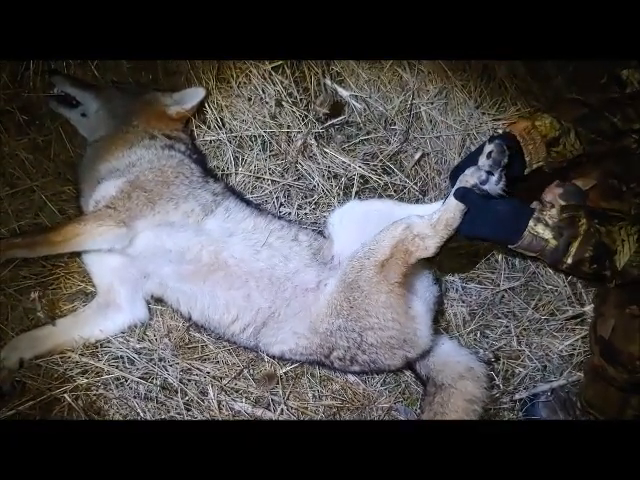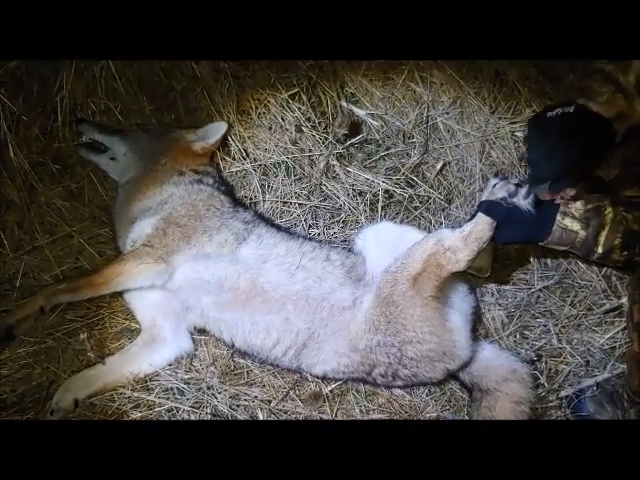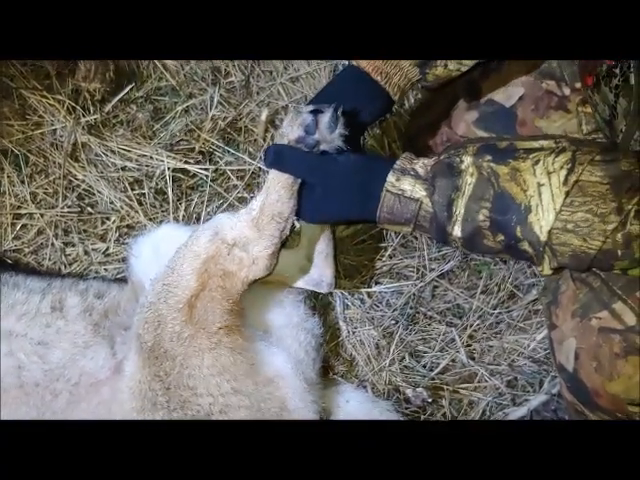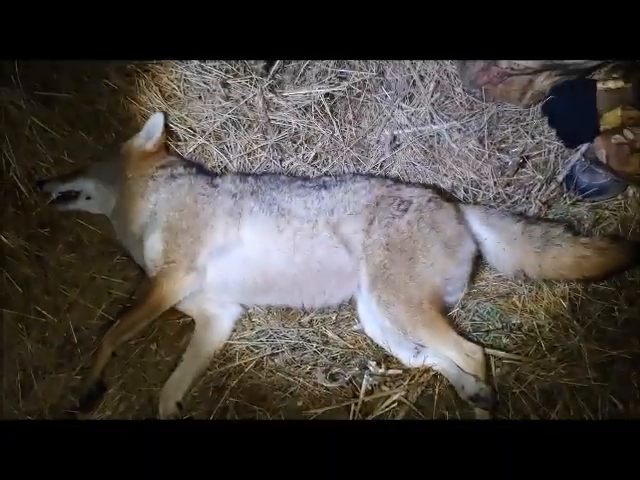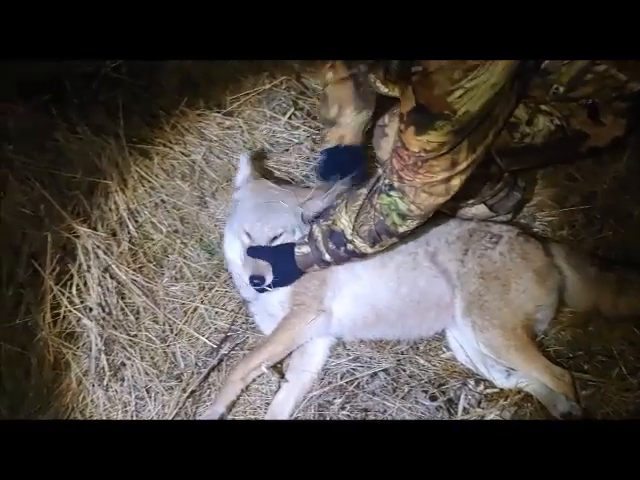So kind of crazy what these guys do to survive. I mean, you can tell it's been a while. His hair is so long in between his toes from not wearing it down walking. His nails are super long. But again, big fluffy male. Nice big head on him. Oh gosh.